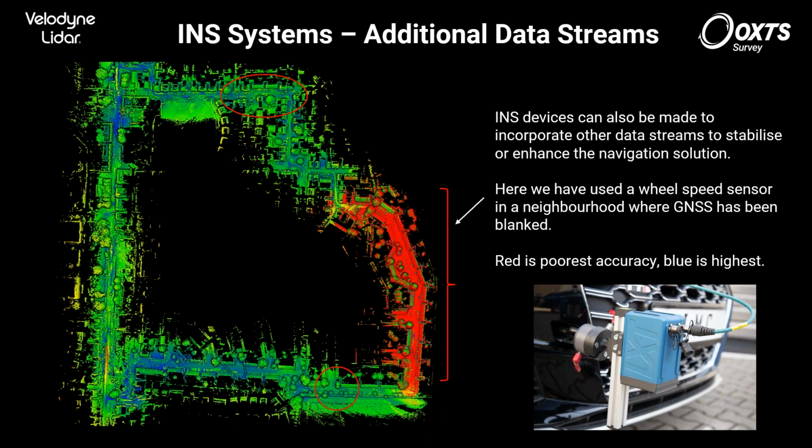And you can see on the right here where this section is red, the GNSS has been manually turned off. And the red is representing that it is in the lowest accuracy mode. So we're looking at something like 0.5 meter of position error because there's no GNSS.